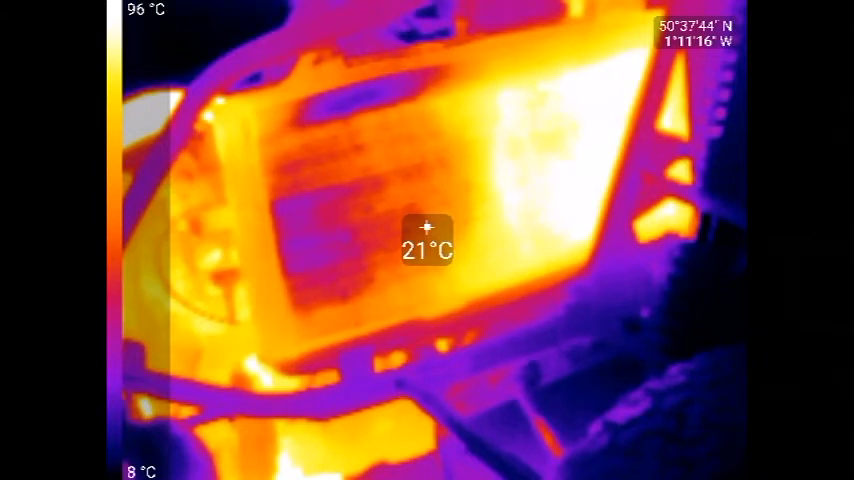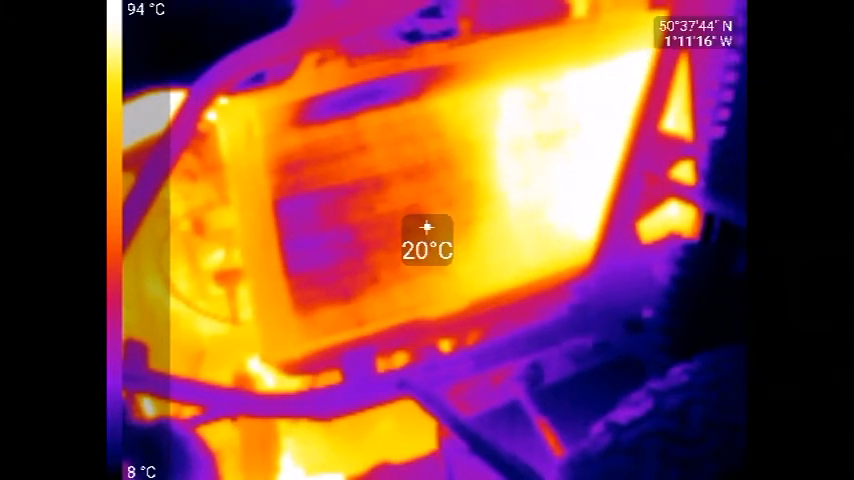What we're going to do is put the other fan on and see what happens to the core of the other fan. We can see if the area gets dark where the second fan is.